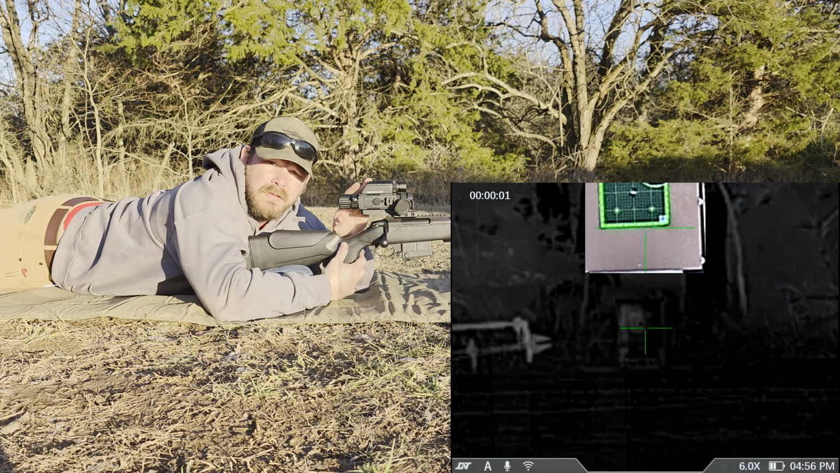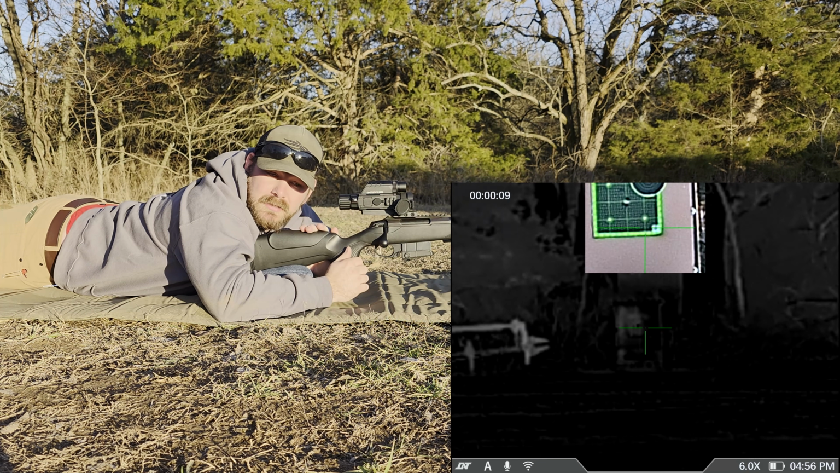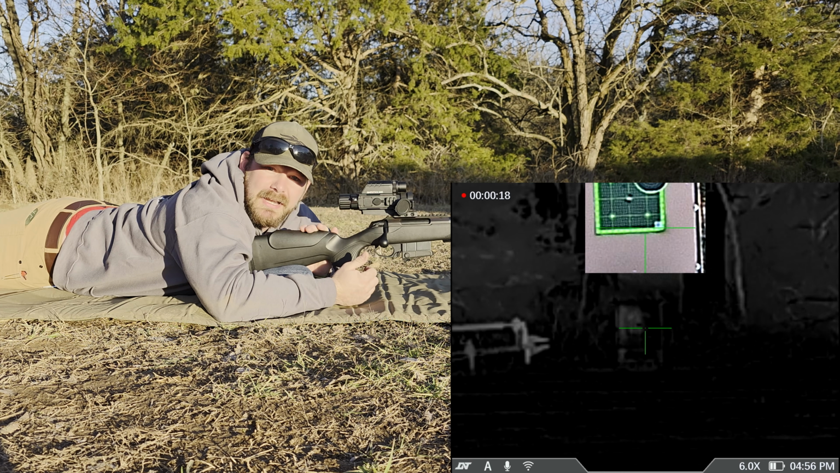That'll do. All right, guys, we got the day-night sighted in, shooting bullet holes dang near. We are going to work on the thermal side of it now. Just off the picture-in-picture, it looks a little bit off, so I'm going to send one downrange, see what it's doing, and then we'll come back and make adjustments then.